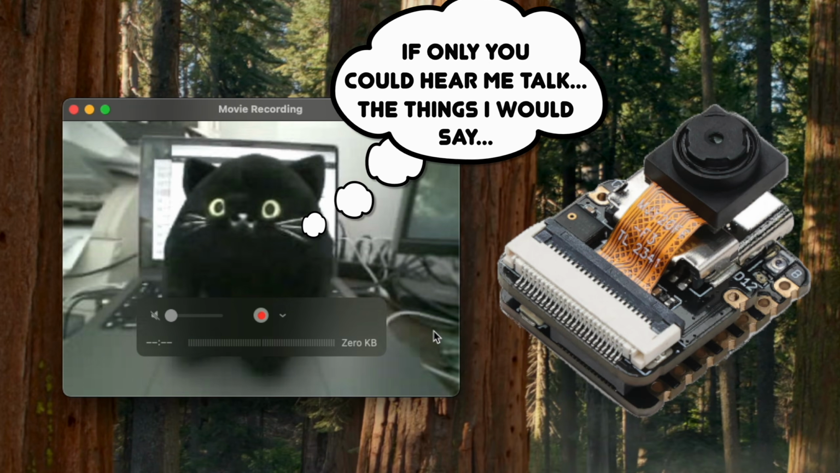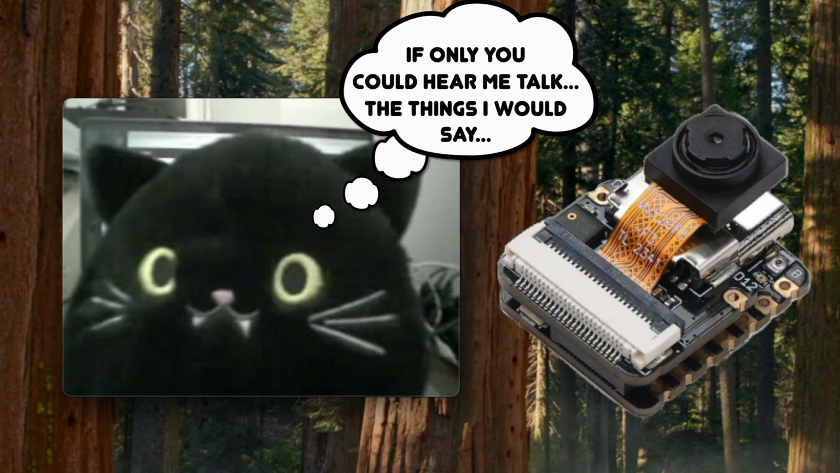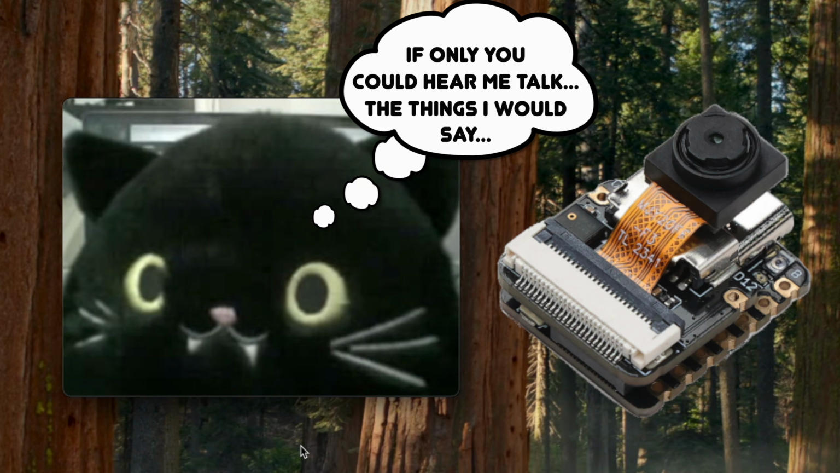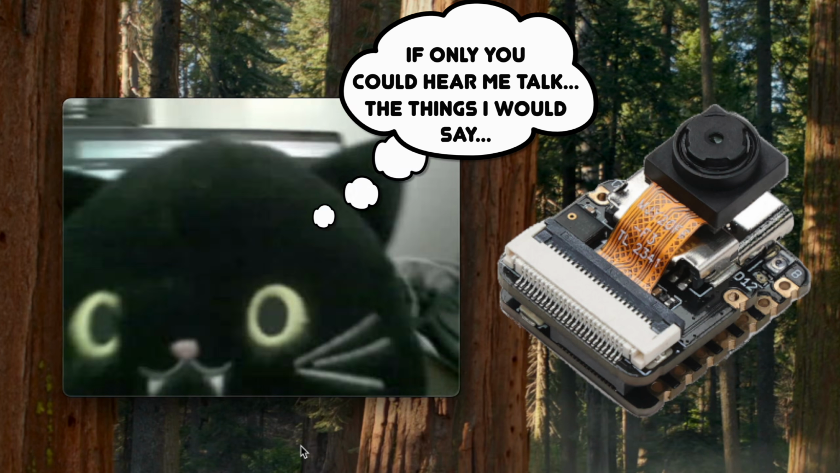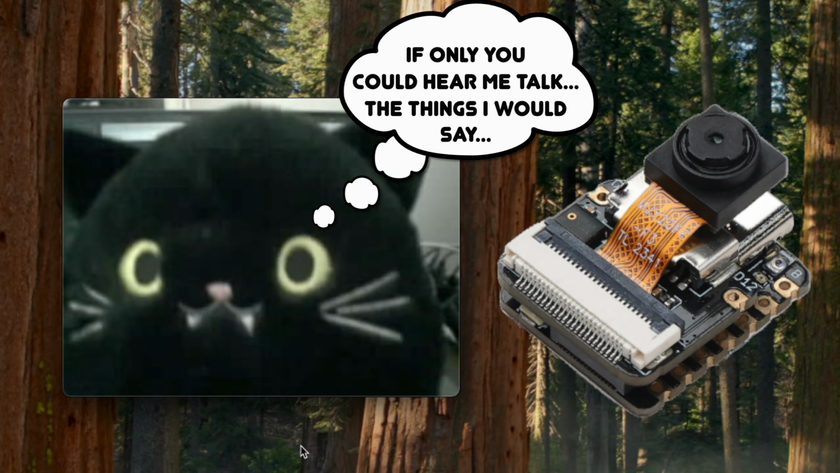Now obviously, a real webcam would do audio. We have looked at USB UVC in a previous video, so at some point I may try and mash them together into some kind of Frankenstein USB combo device that does video and audio, but that's for another video. So let's move on to the infrared camera.